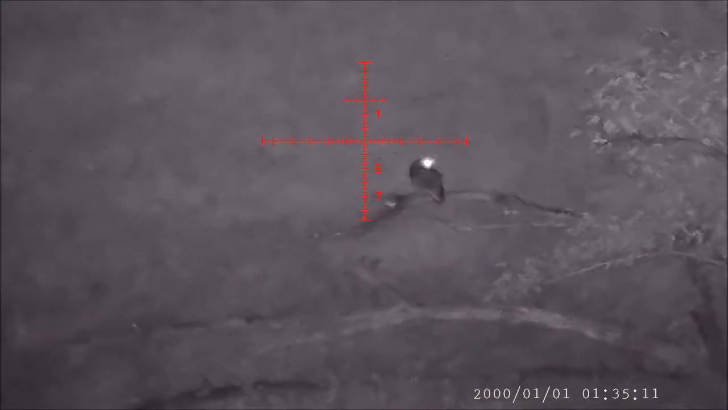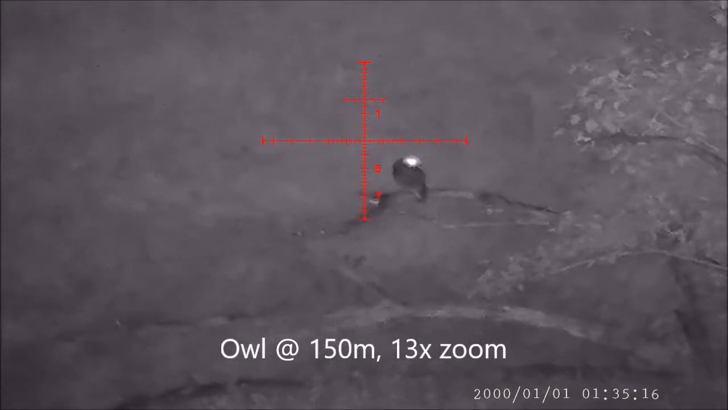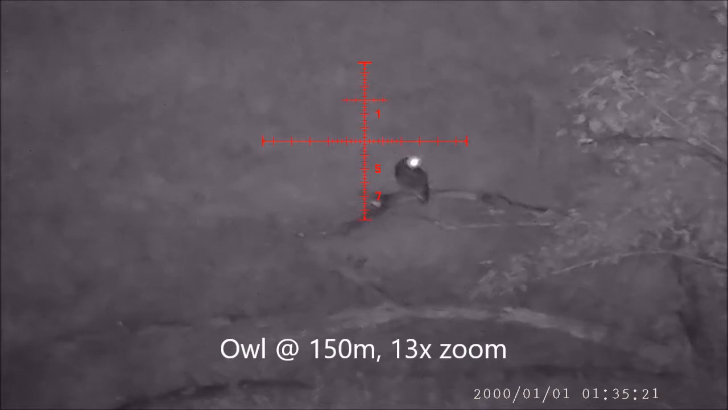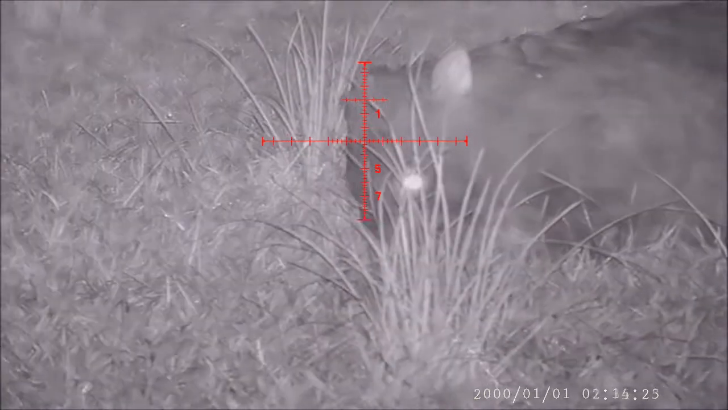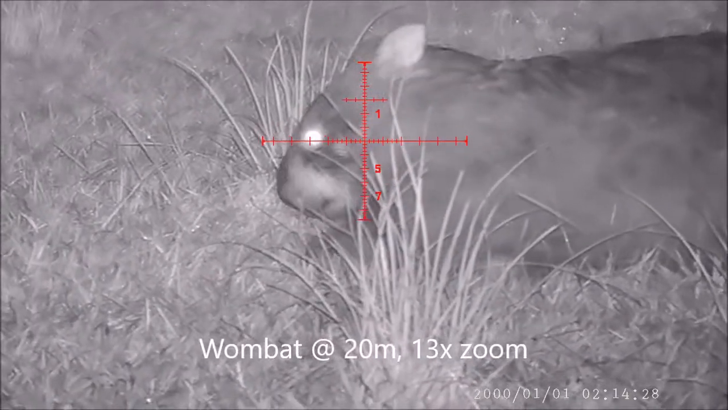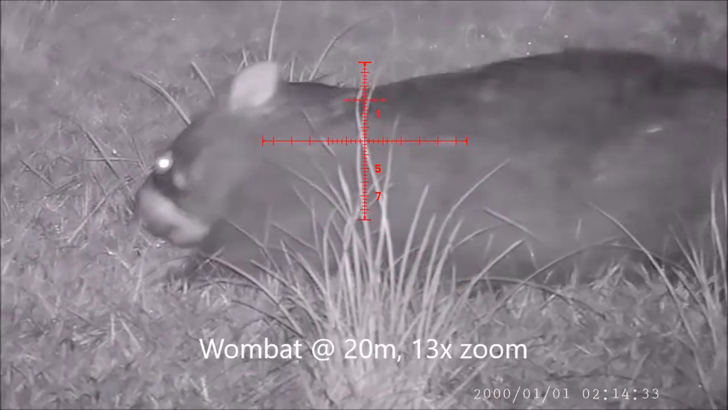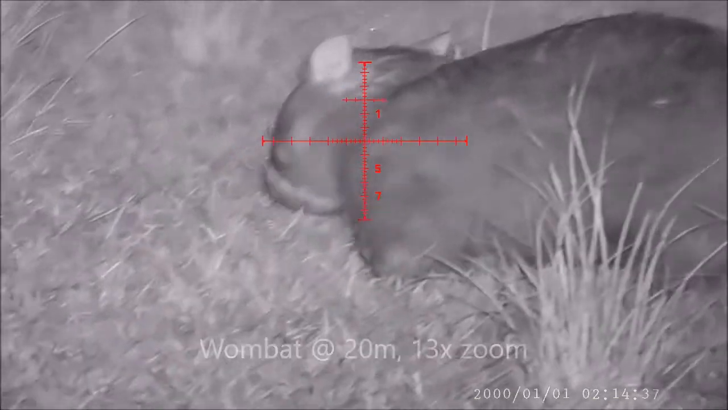Here again is another example of clarity. This is an owl at 150 meters with an optical scope and a torch. I would find that a little bit difficult to discern for a couple of seconds, but with this it's pretty clear cut. So clarity in the PARD is quite good. Again, here's a wombat at 20 meters. You can actually see some mange on the back of his head there. He had no idea I was looking at him, so pretty clear image to me. Certainly what you get on a good scope, a normal optical scope.